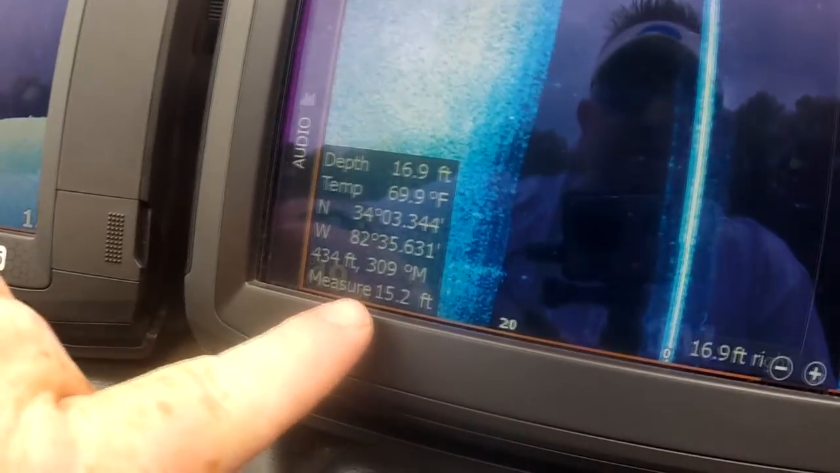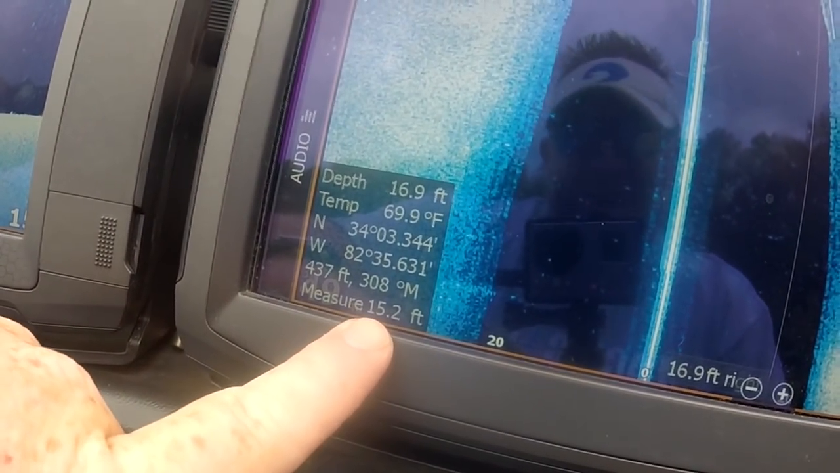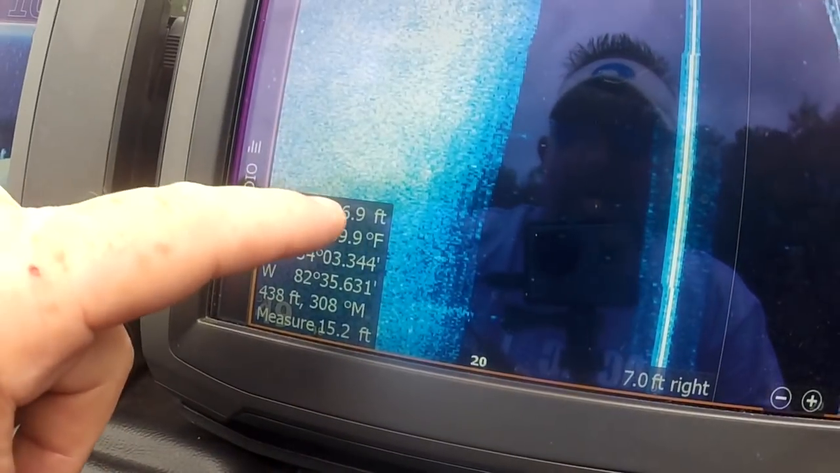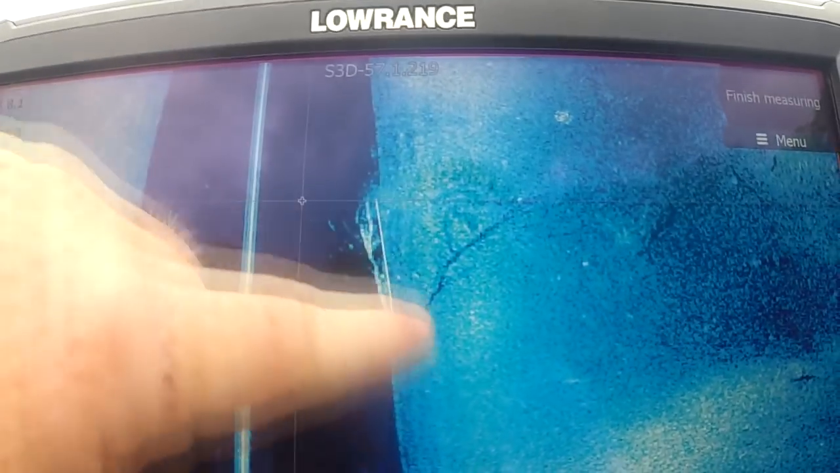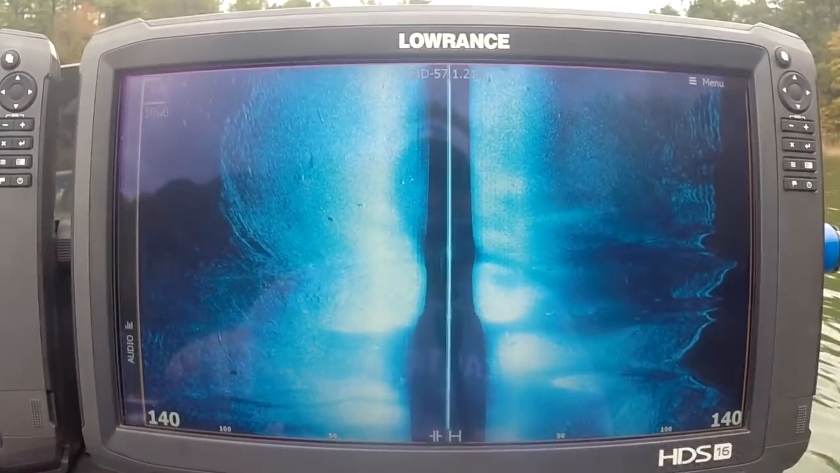All right, so now down here in the measurement, it says 15.2. So that actual limb or the brush pile is 15.2 feet long. And right there, it was 16.9 feet deep. So that gives you that white line of where I touched and where it's actually measuring. Then when you're done, you just hit finish measuring. Clear cursor, and then you can zoom back out a little bit. Now we're at 140 and we're getting ready to get into shallow, so I'm gonna flip it around and come back out.